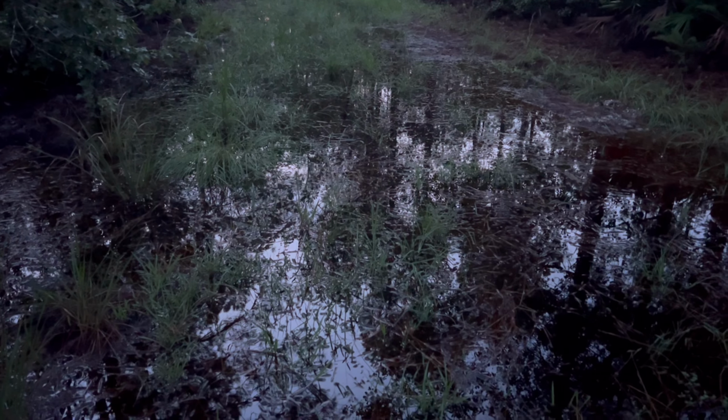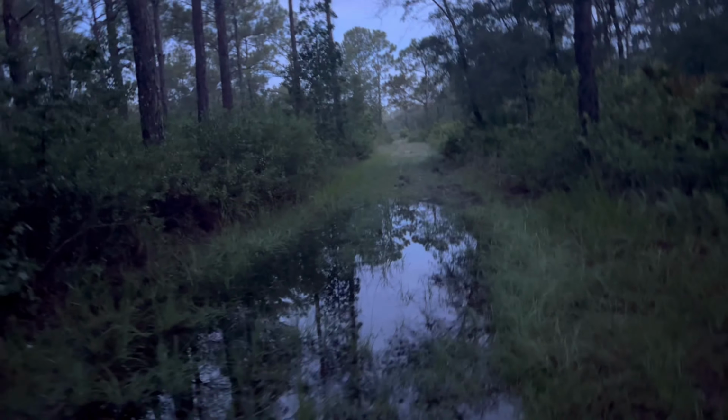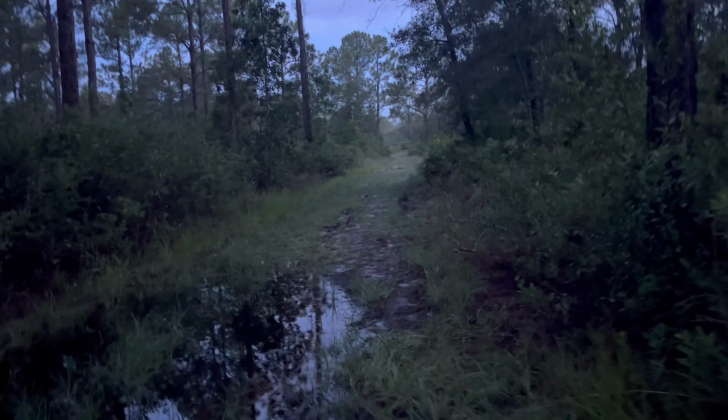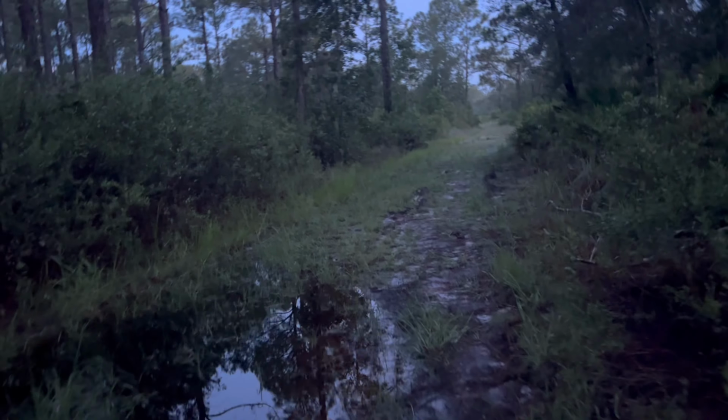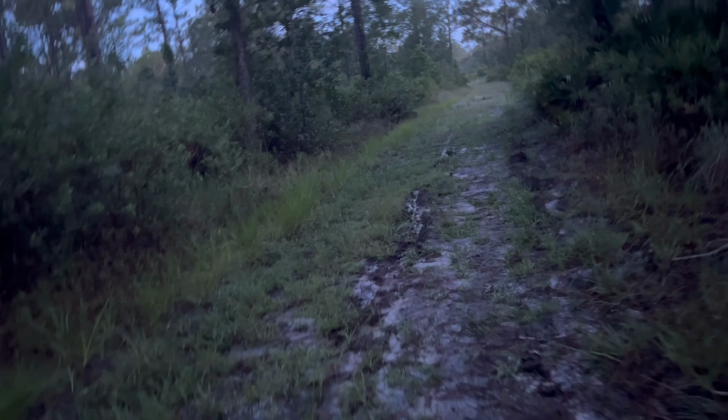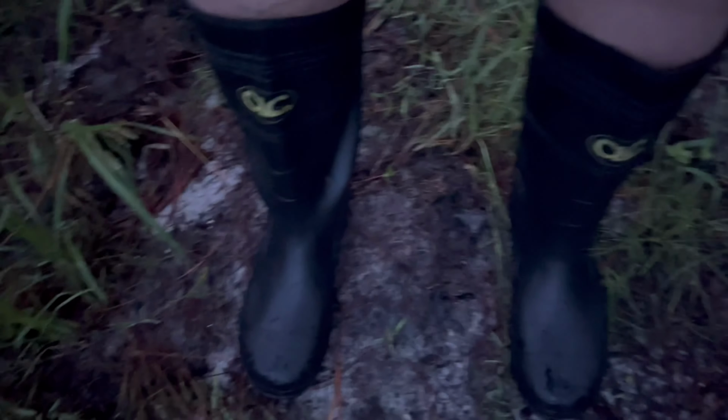And you can see this place is underwater, which is exactly what it's supposed to do when they get rain. And like I mentioned, I believe they got anywhere from 2 to 4 inches. I was kind of watching the radar yesterday, and this area was getting dumped on pretty good. So I'm glad I got my boots. These come in handy right now.